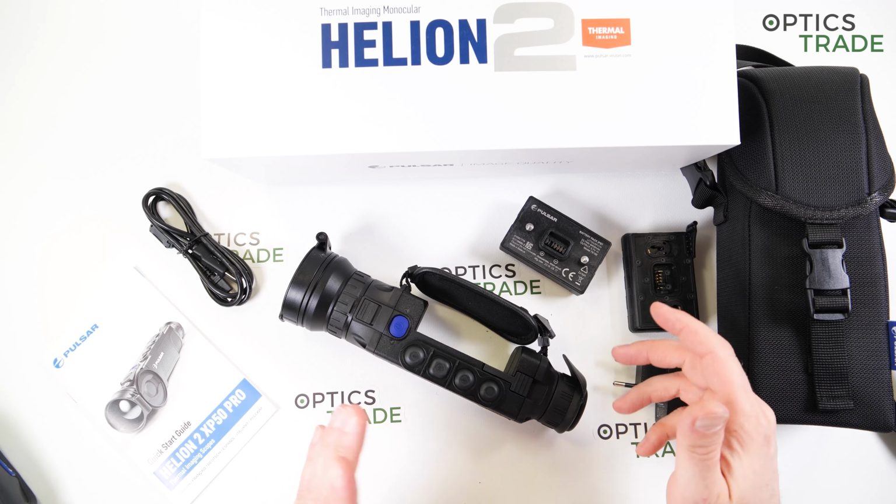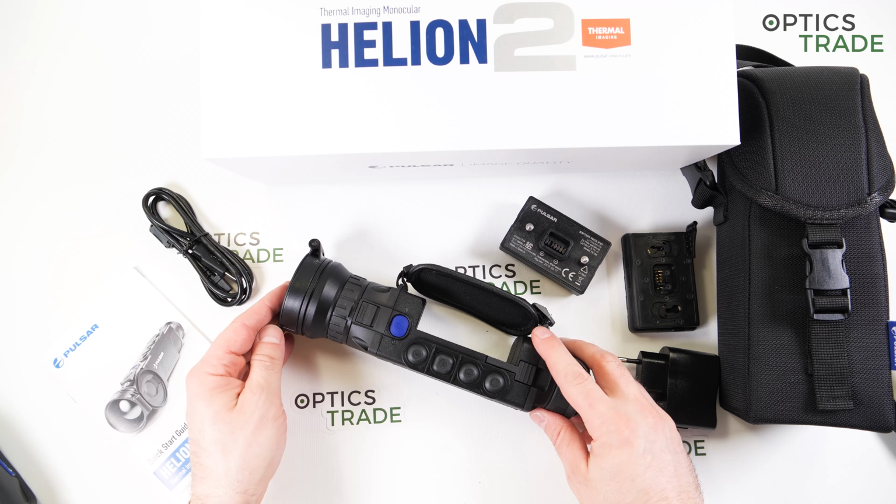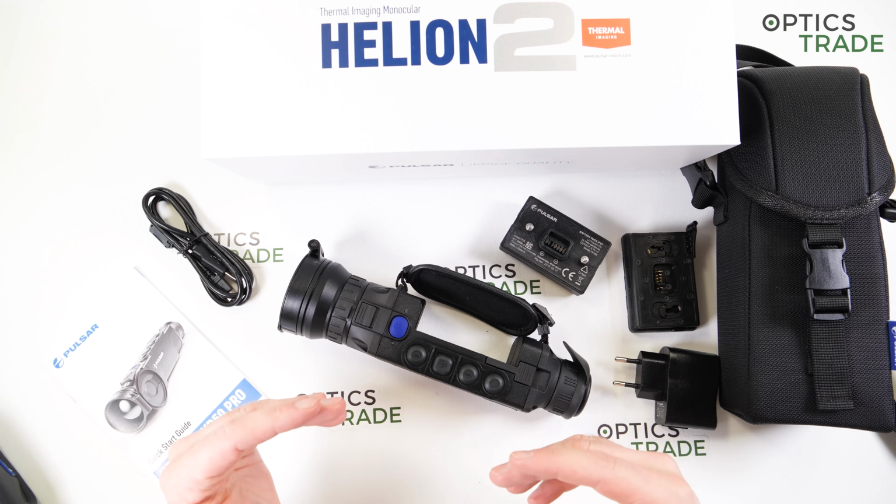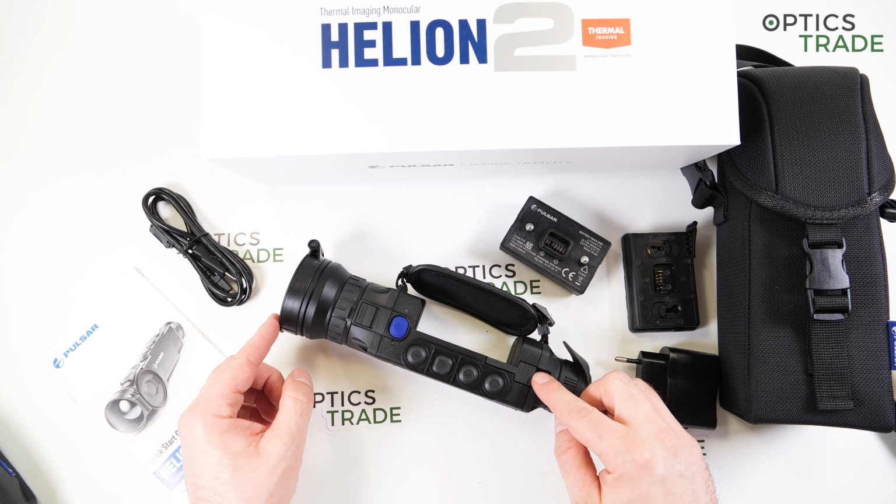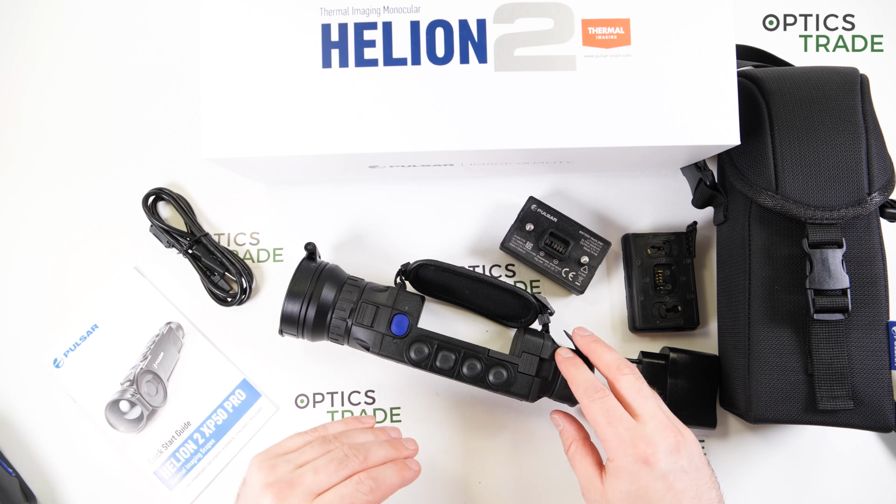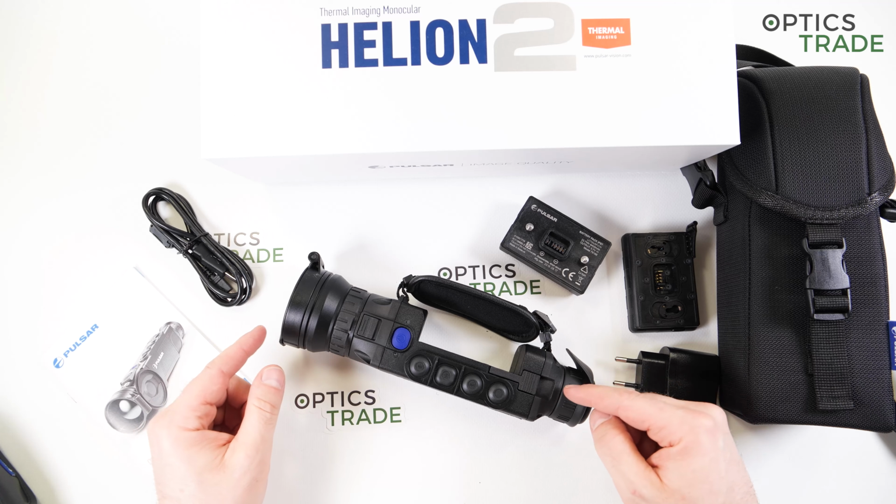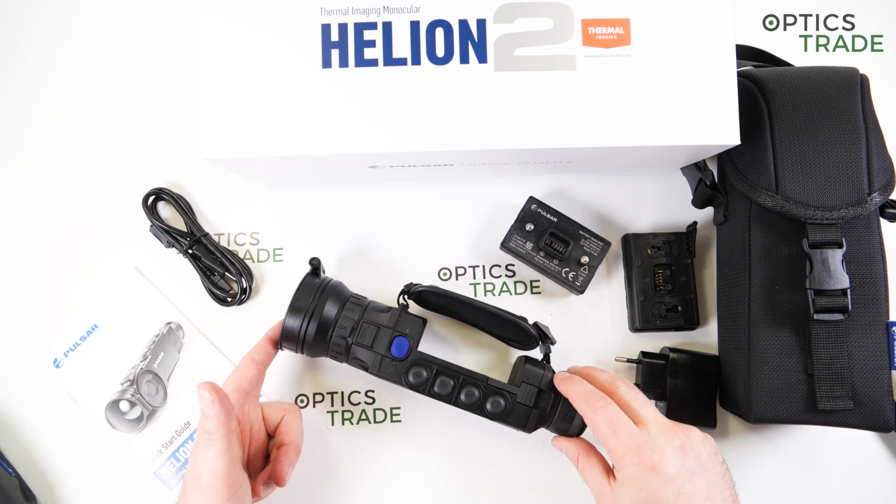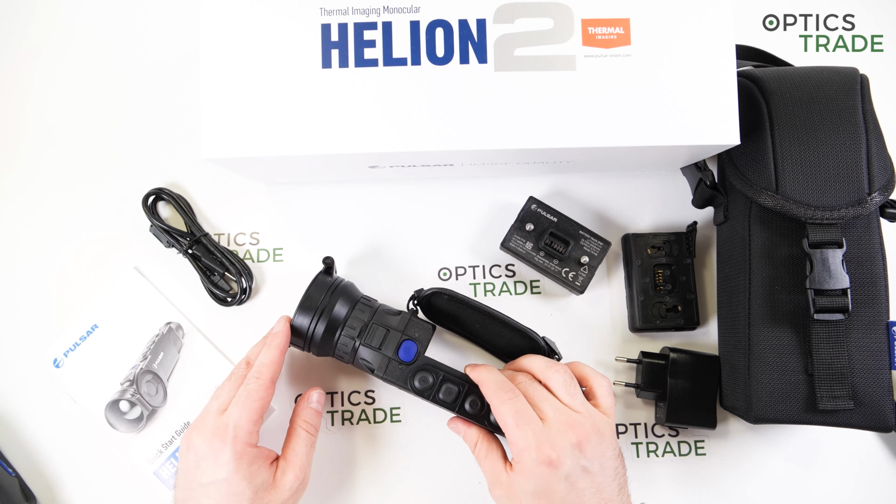This is something unimaginable to any other brand, and I think this is the reason why Pulsar is one of the main powers behind this thermal revolution in the industry of outdoor and hunting. Because they lowered the prices of the whole market, as all the competitors also have to lower their prices when Pulsar comes out with an astonishing device for a lower price. And that means more and more people are able to buy thermals because they are becoming more accessible. I think we really have to appreciate this from Pulsar. You're getting a great device for a really great price.